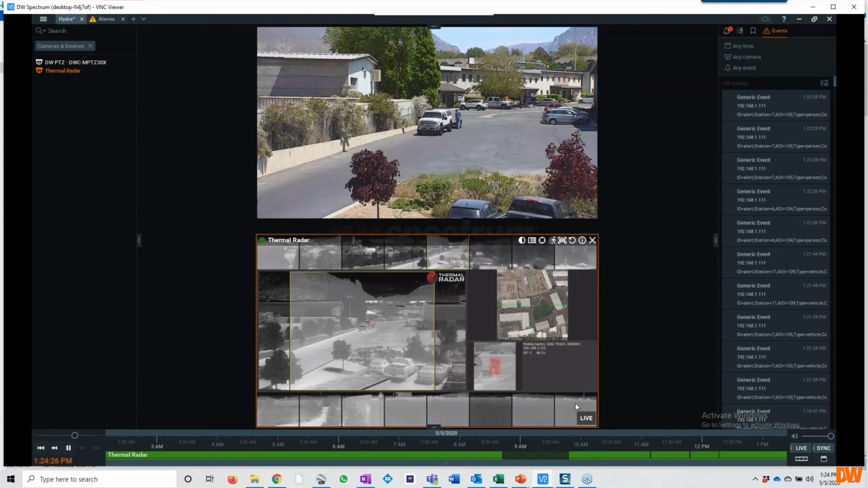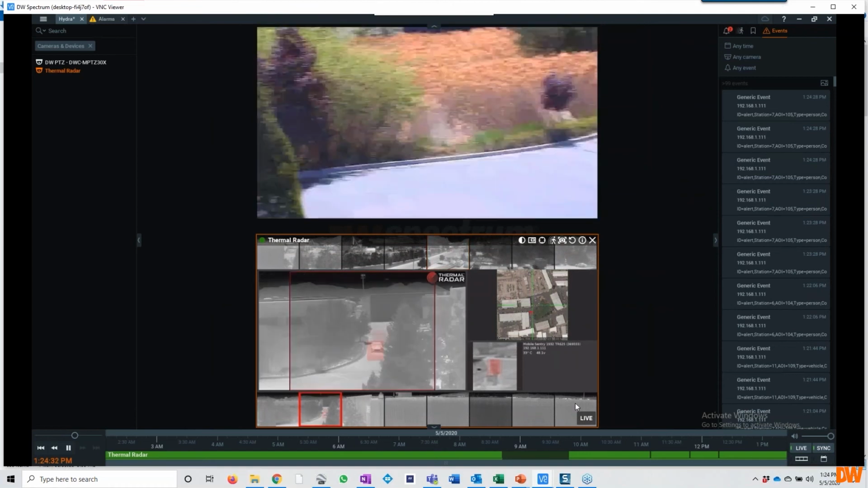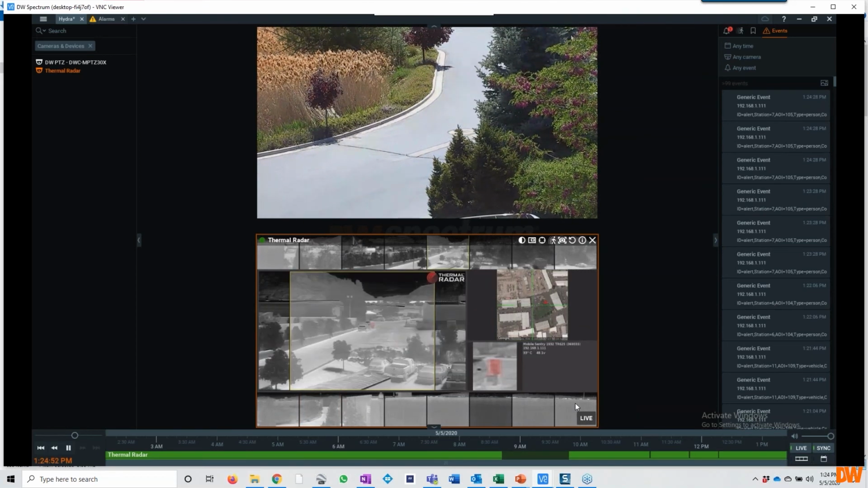Some more questions about mounting, and you talked about mounting heights. But how does it deal with different elevations? That's actually a great question, because the calculations we make in detection are based upon flat ground, but we have an advanced settings component to the setup of the area of interest.